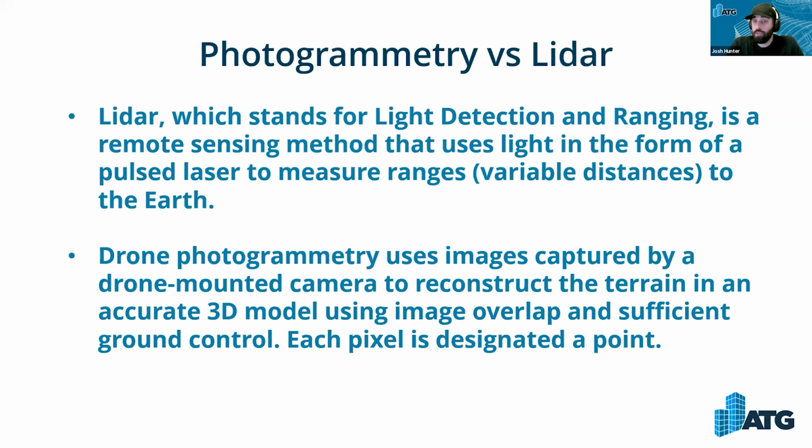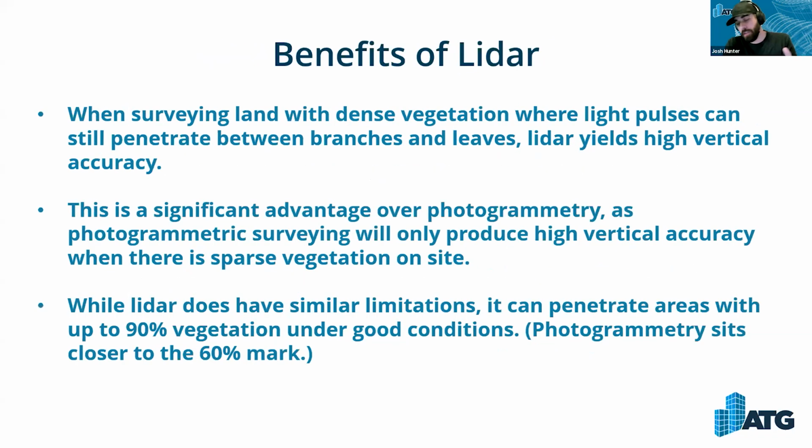Drone photogrammetry uses images captured by a drone-mounted camera to reconstruct the terrain in an accurate 3D model using image overlap and sufficient ground control. So what that does, and this very last sentence is the most important, is each pixel is designated a point. So what it's doing is it's flying over and taking hundreds and hundreds of pictures and designating points to each pixel within those pictures. And I'll get deeper into that here in just a moment.